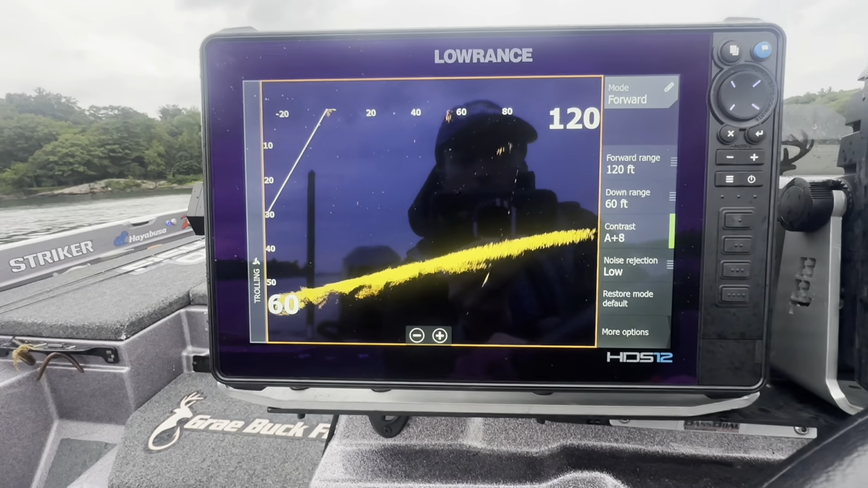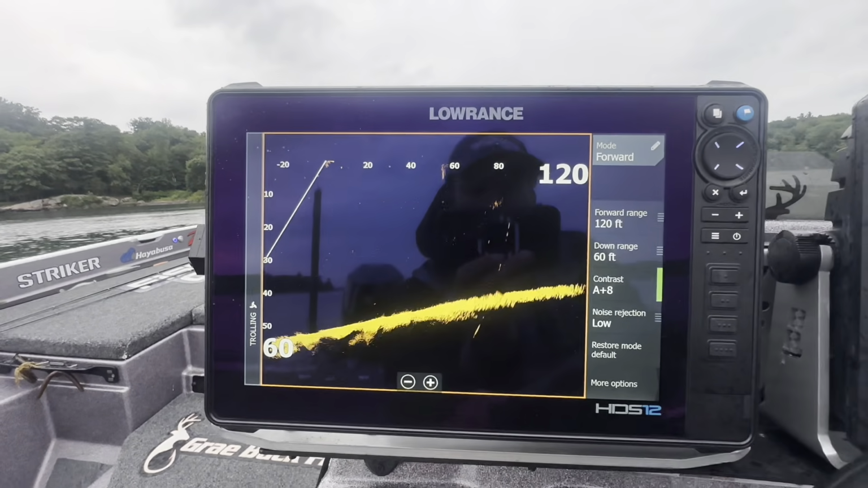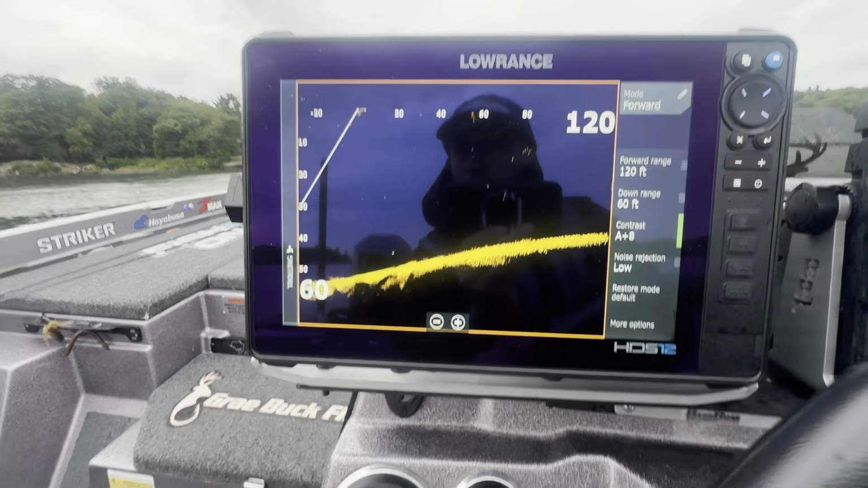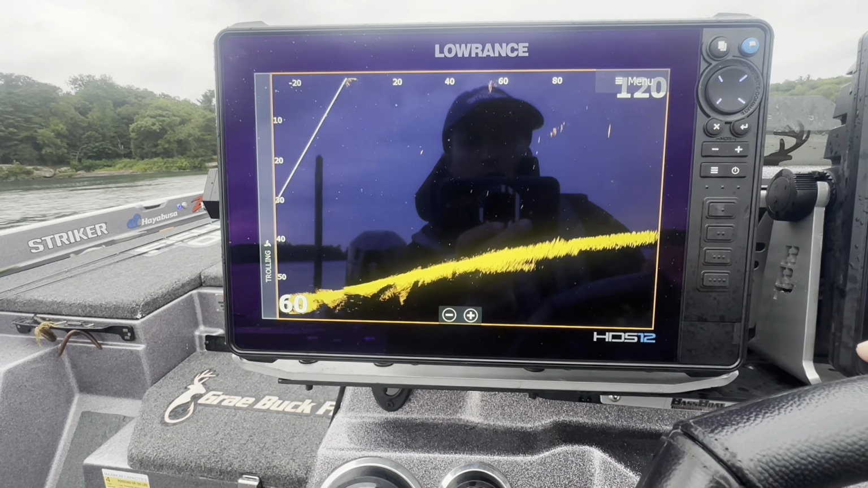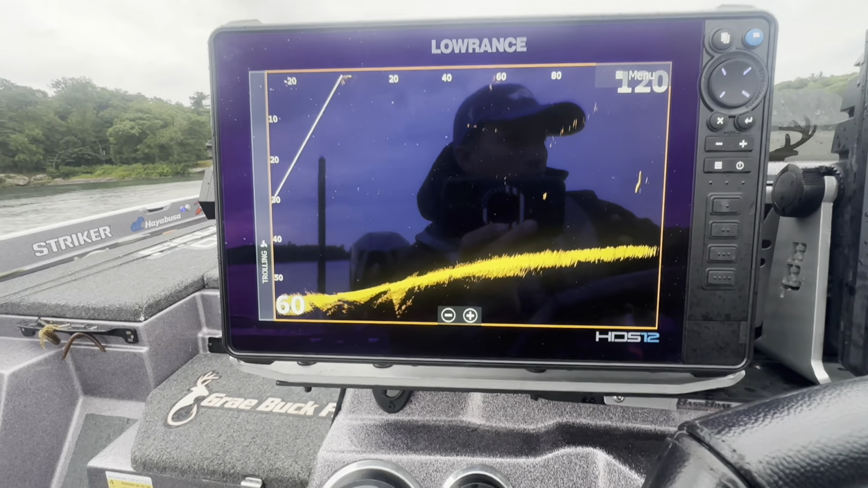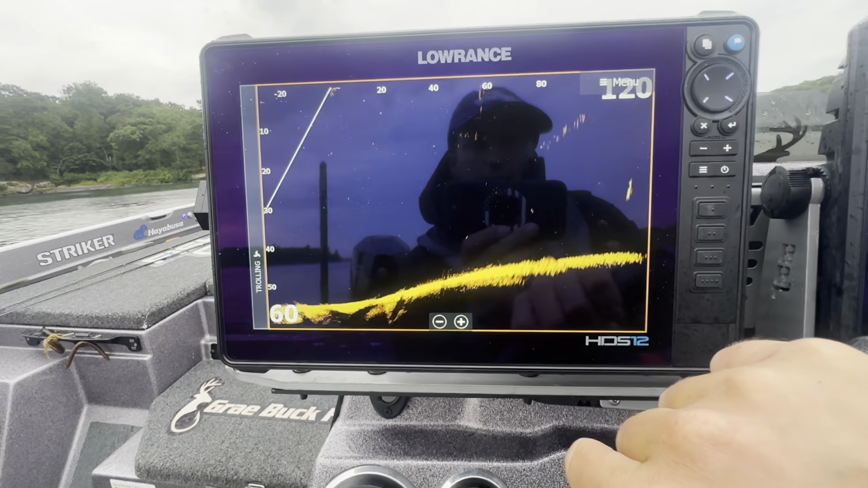Those two up there, I have wired together with ping sync. This one, I don't have hooked in with it. It really doesn't bother me too much when I'm doing this. I'm not actually actively casting out to these fish, so it's not the end of the world. So that's why that looks like that.